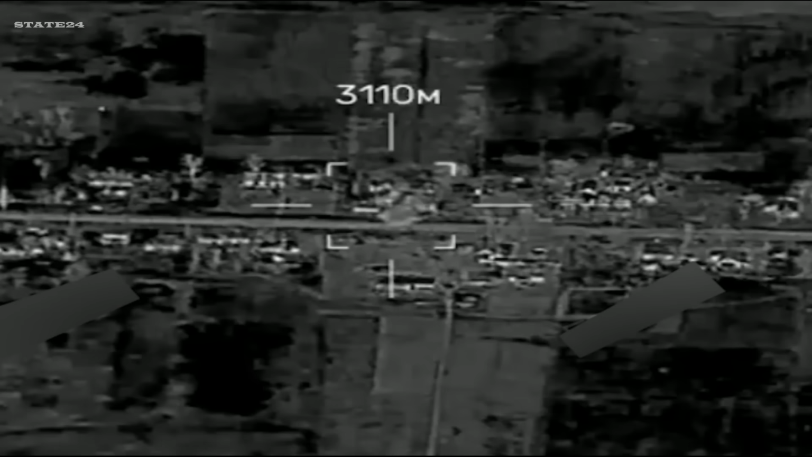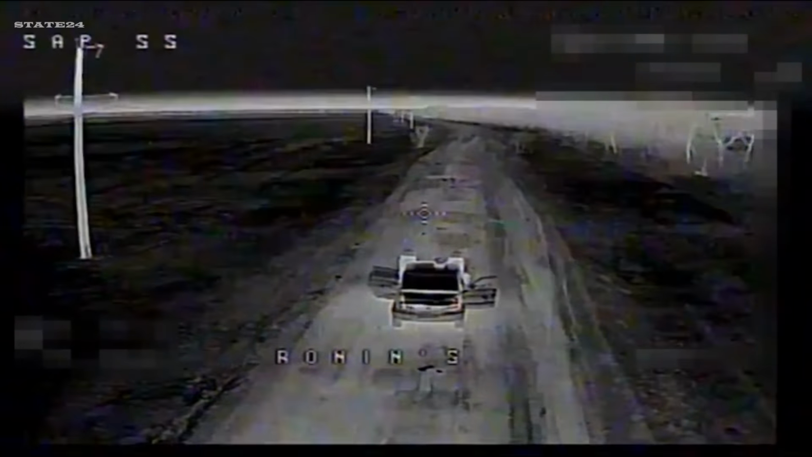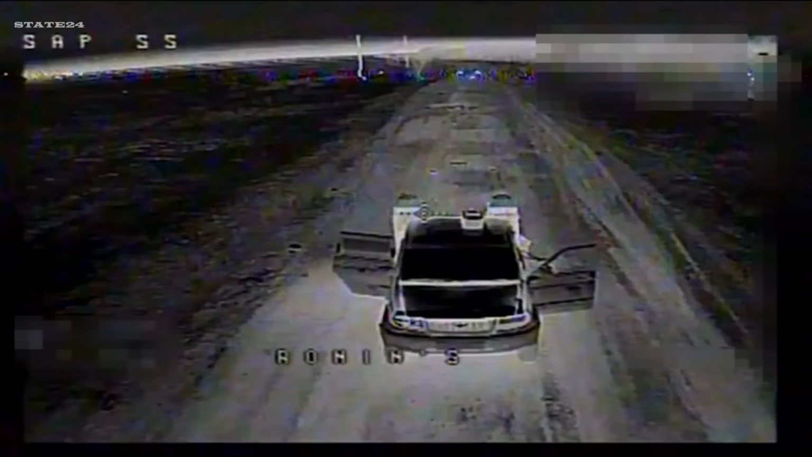Front lines are blurred, rear areas are no longer protected, and every day, the cost grows higher. More destruction, more losses, more uncertainty. So what comes next? Will this war slow down or escalate even further?